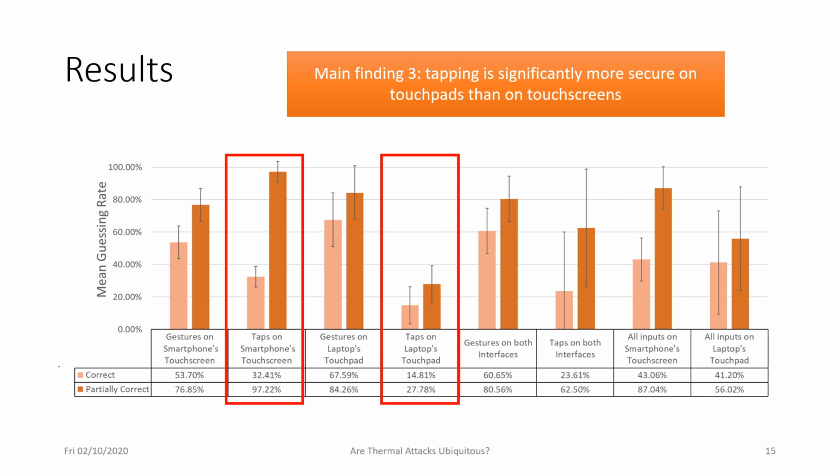And this results in additional heat traces that blend with the heat traces resulting from authentication, and it makes it harder for the attacker to determine which heat traces belong to the interaction part and which heat traces belong to the authentication part. So this is why it becomes more complicated to attack tap passwords on touchpads.